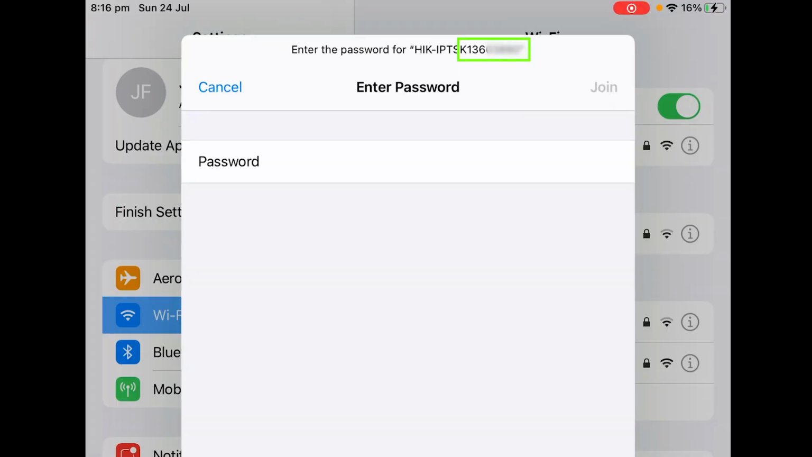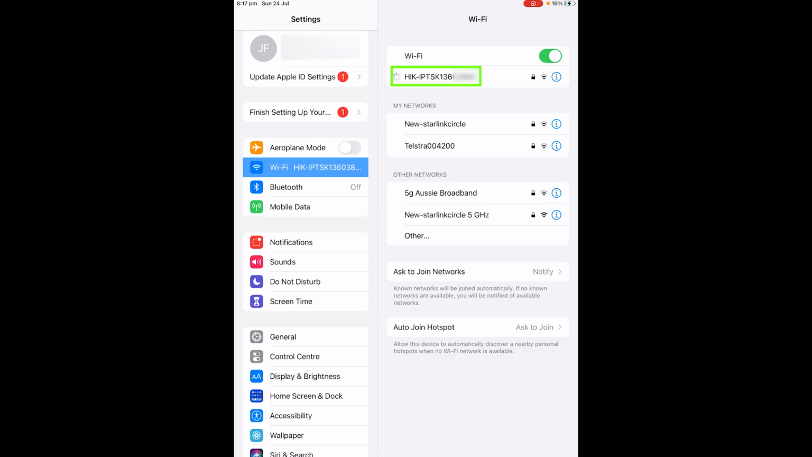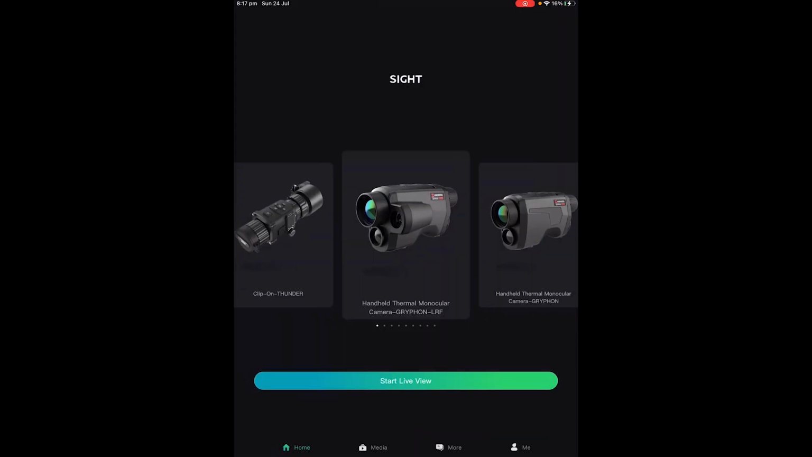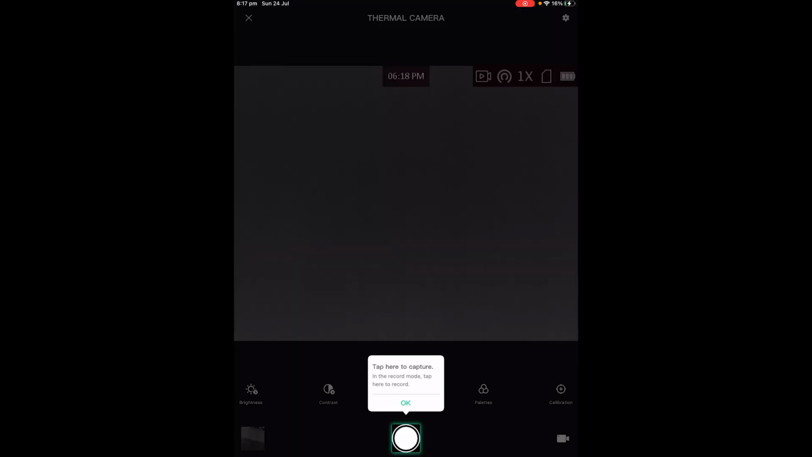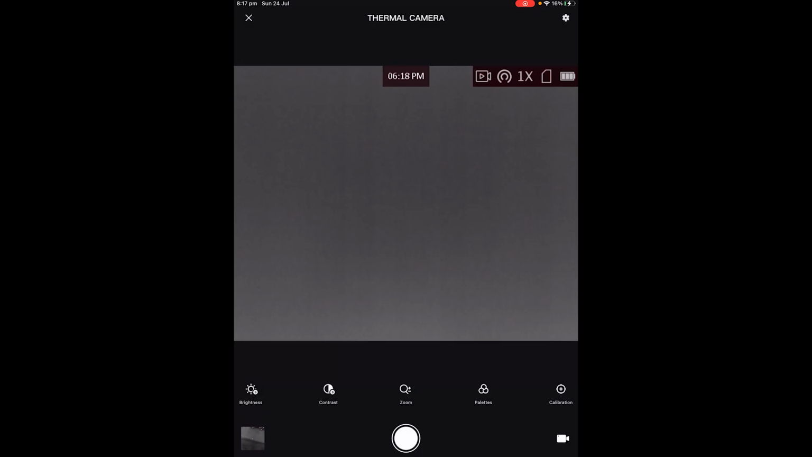In my case, it starts with the K. You can actually see it up the top there as the name of the Wi-Fi as well, so it saves looking on the device. So we enter that. As you can see, it's connected to the Wi-Fi of the device now. You do not need signal for this to work, just to be clear. And you come back into the side app, and you'll see Start Live View will appear. Now we click on Start Live View, and now we can see what the scope can see.